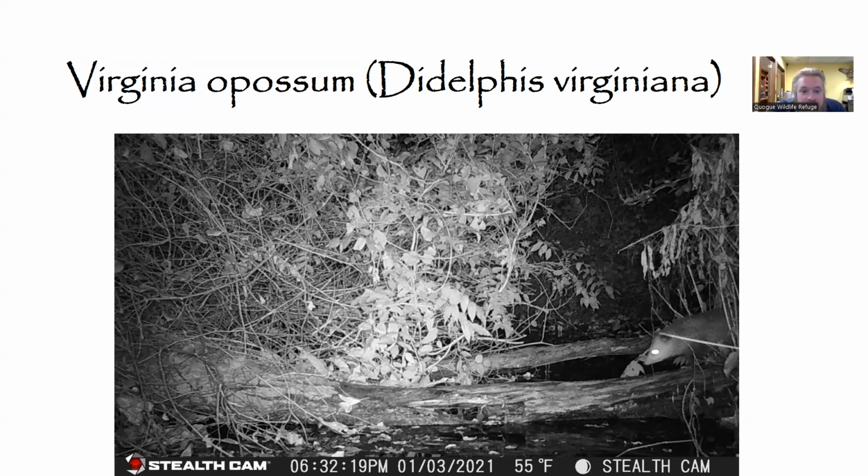When it comes to the Virginia opossum, the babies spend the shortest time in utero of any mammal and are born after only about 2 weeks, at which point they're about the size of a jelly bean. They migrate to mom's pouch, where they have milk, safety, and are able to grow.